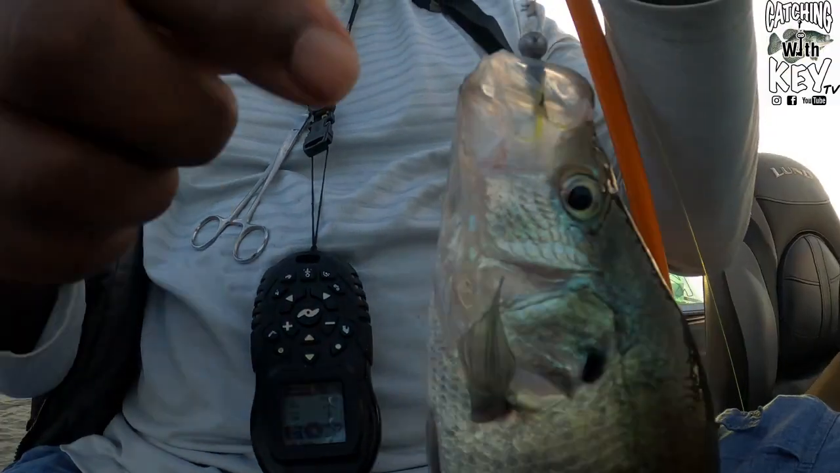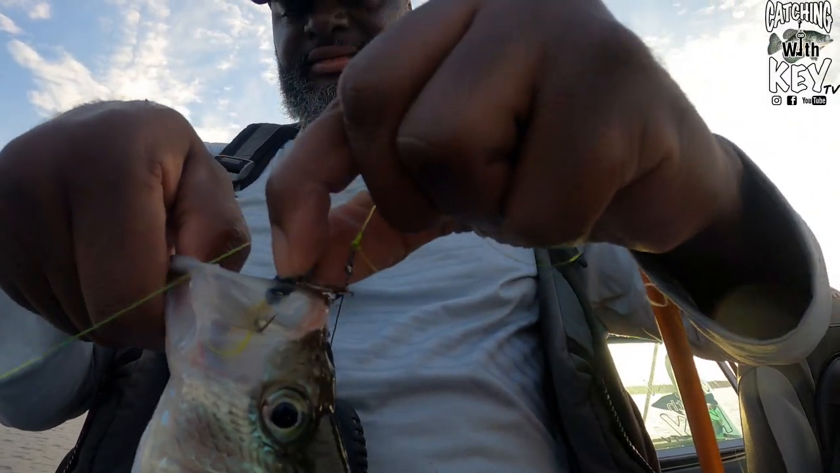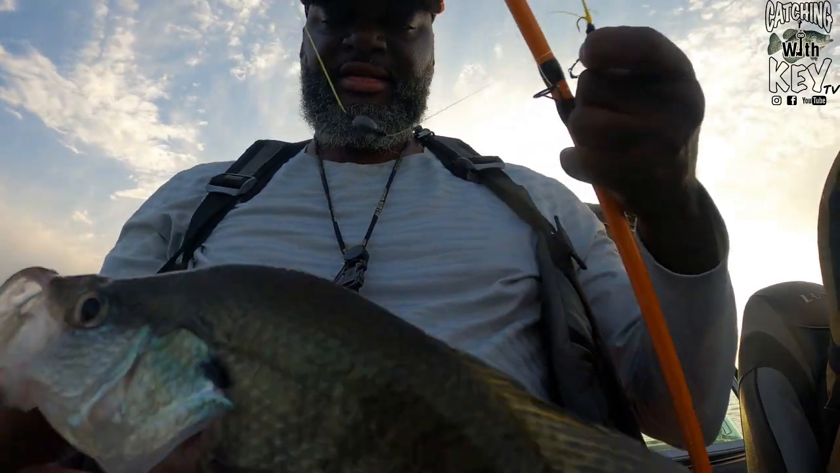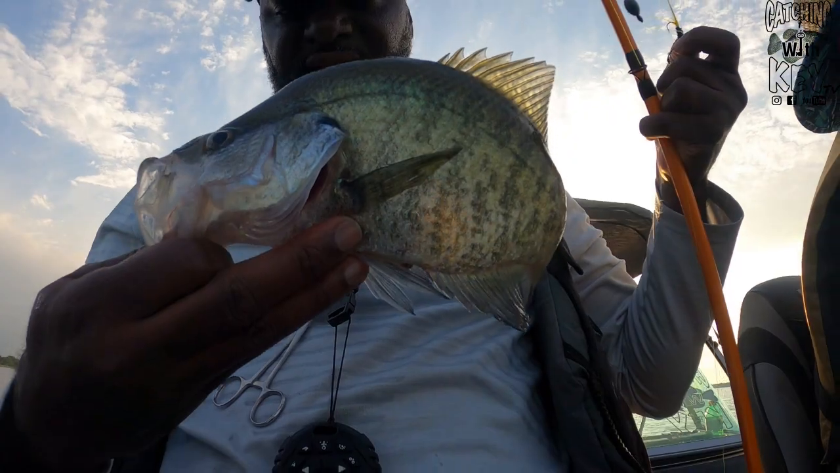Oh, got it. There we go. First one, y'all. He came up and got it, huh? All right, y'all. We got the first one of the morning. That's 11 with a crooked tail. I've been catching a lot of these crooked tail crappies out here.